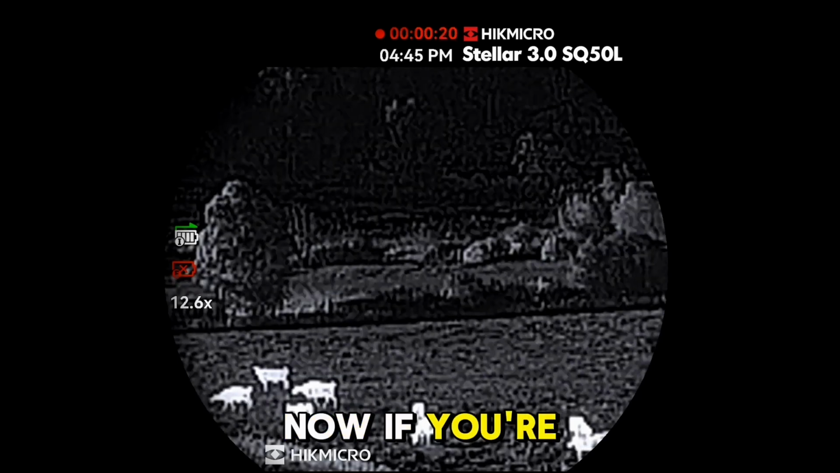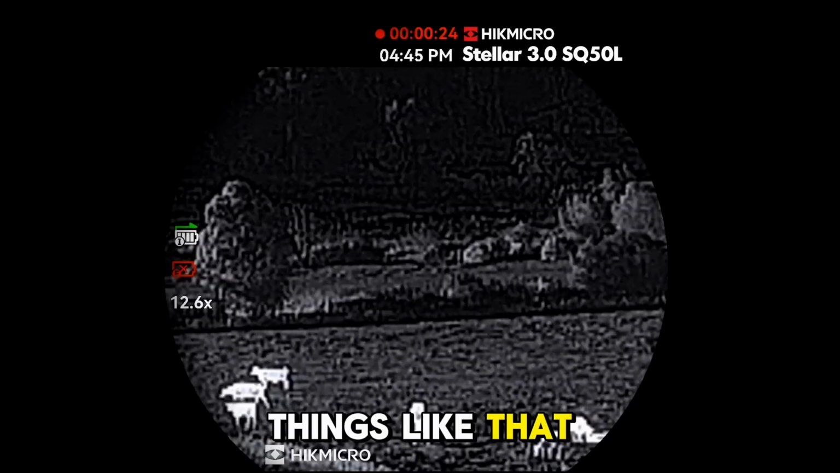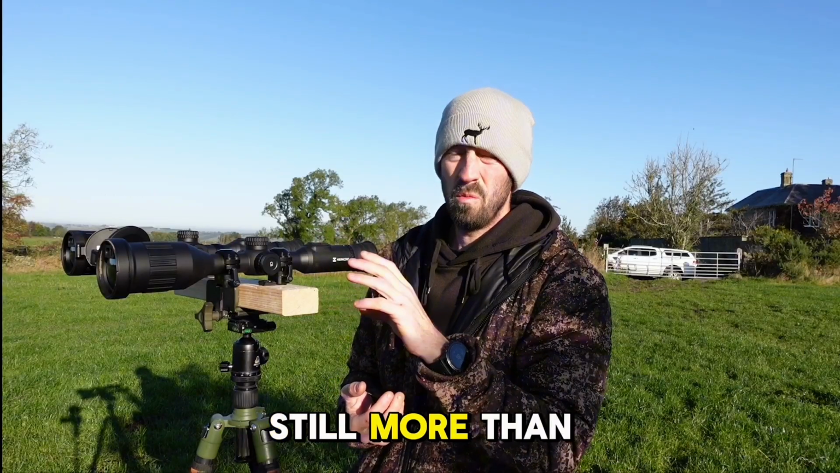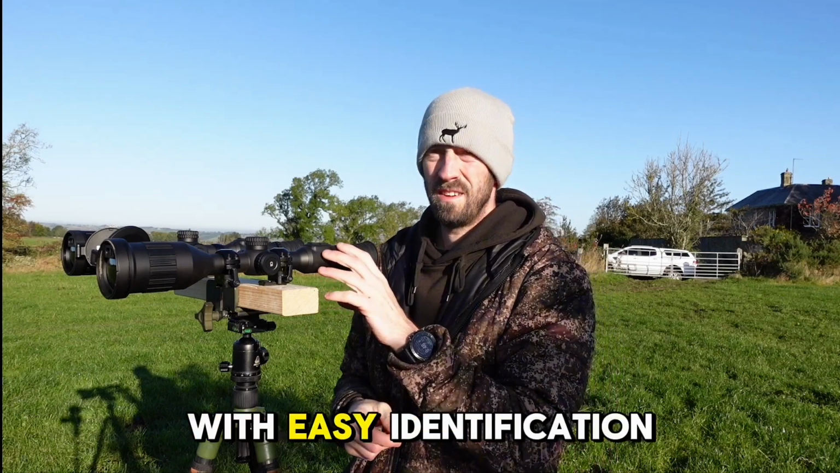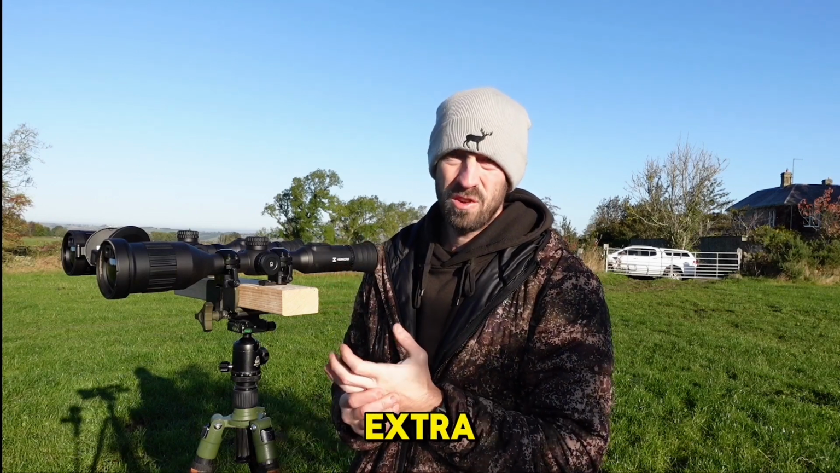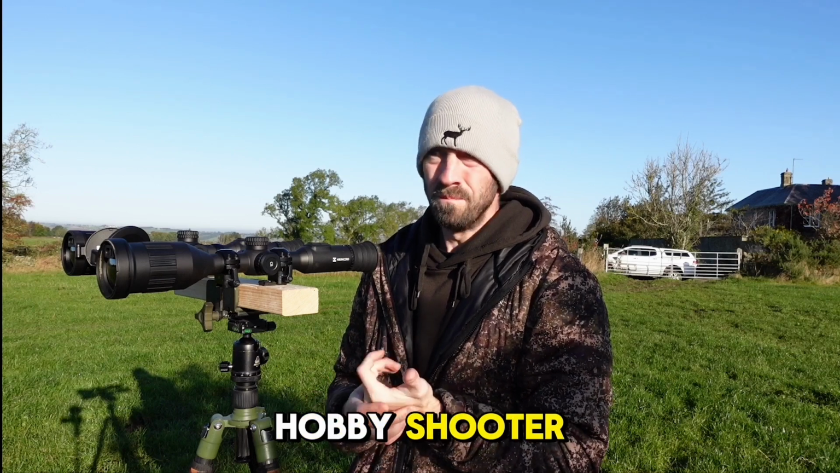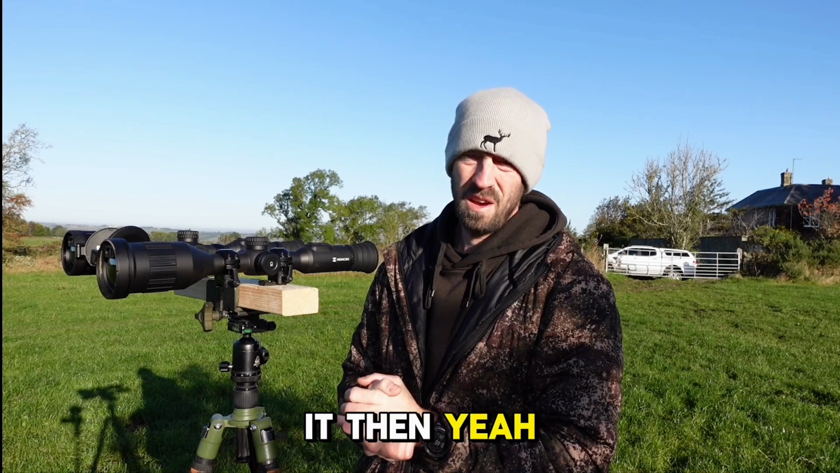Now, if you're a professional stalker or controller, things like that, I've seen foxes out at 600 yards there, and on max zoom, still more than capable of being able to take a shot with easy identification, sort of 600 yards plus with this. So would I pay the extra for the average hobby shooter? Probably not. If your budget can stretch to it, then yeah, why not?